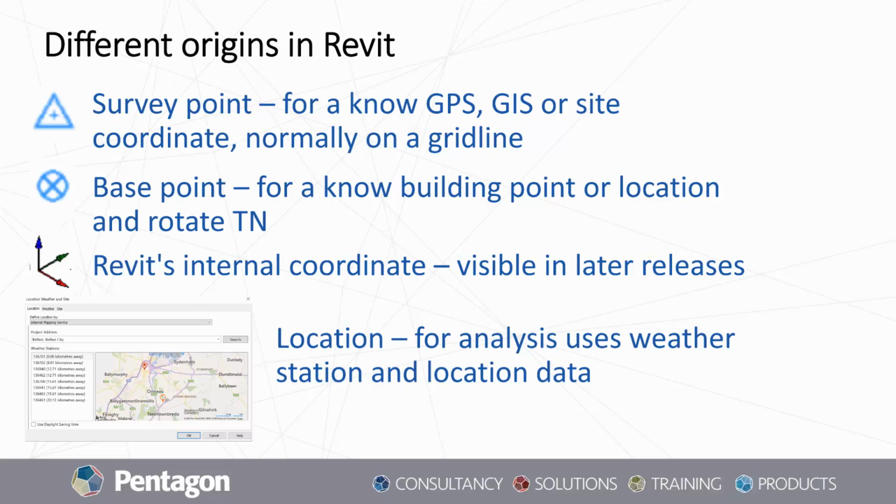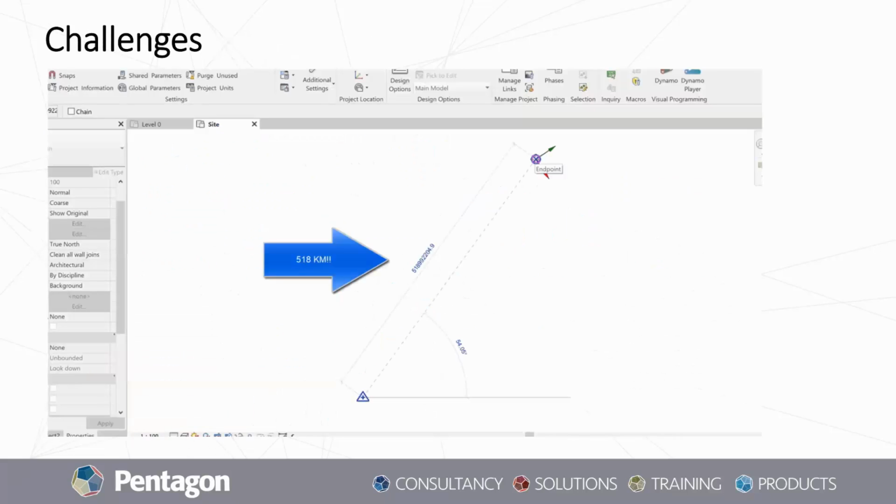So the things that we're going to be talking about here are the challenges. Now you can see here the survey point is at the lower end of the screen, the little triangle, and the base point is at the upper end of the screen. And this is a project that's been set up incorrectly, and the difference between these points is over 500 kilometers. Now, this is just an unacceptable distance.